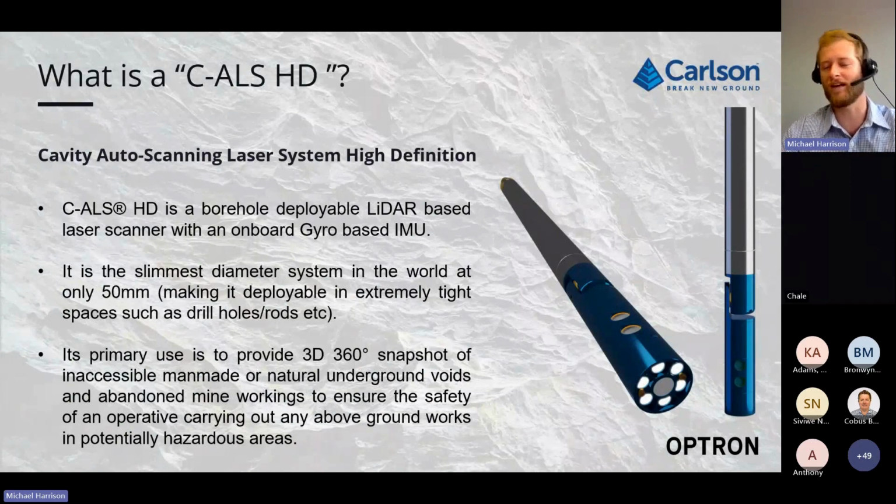The CAL is used primarily where there's very limited access, i.e. access via a borehole. It's pretty much the only scanner on the market that is the size it is and can scan the way it scans.